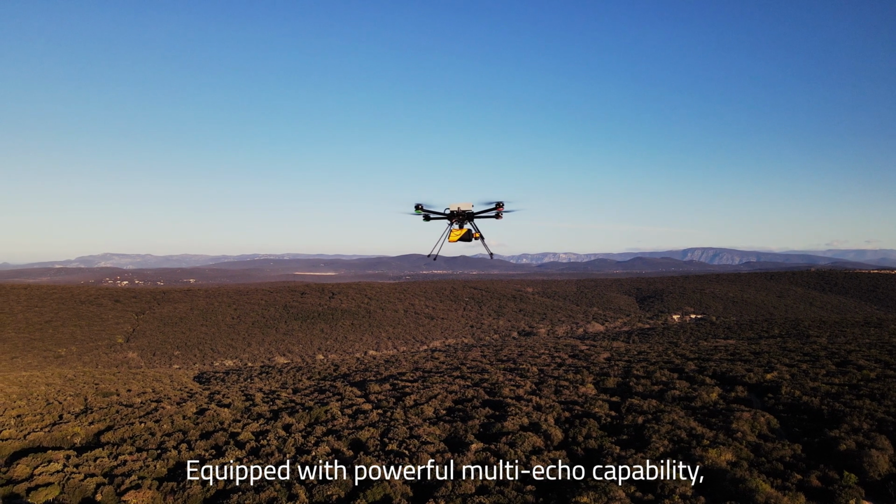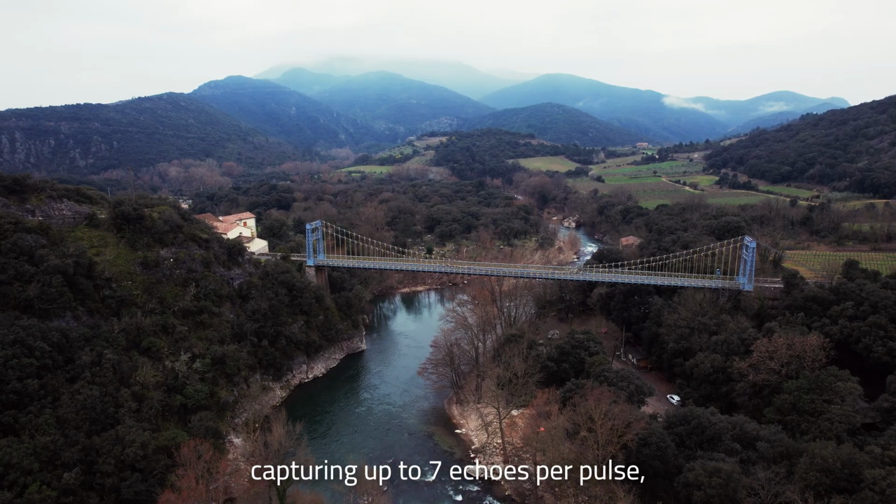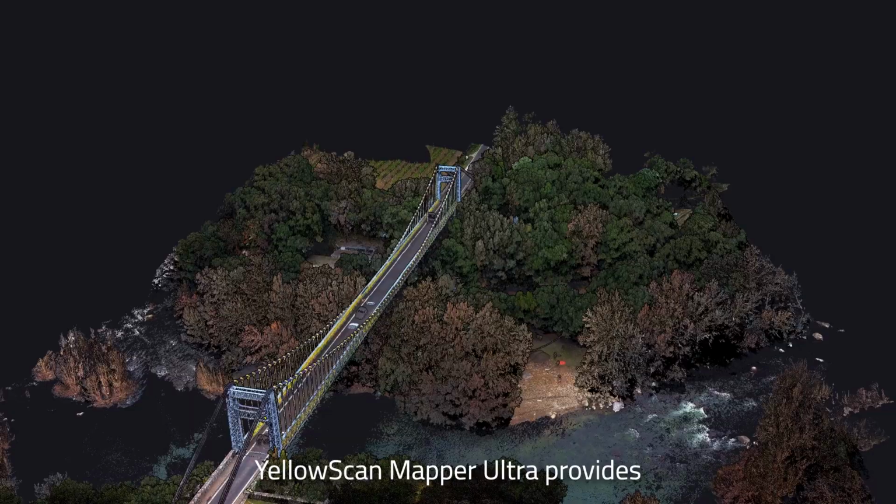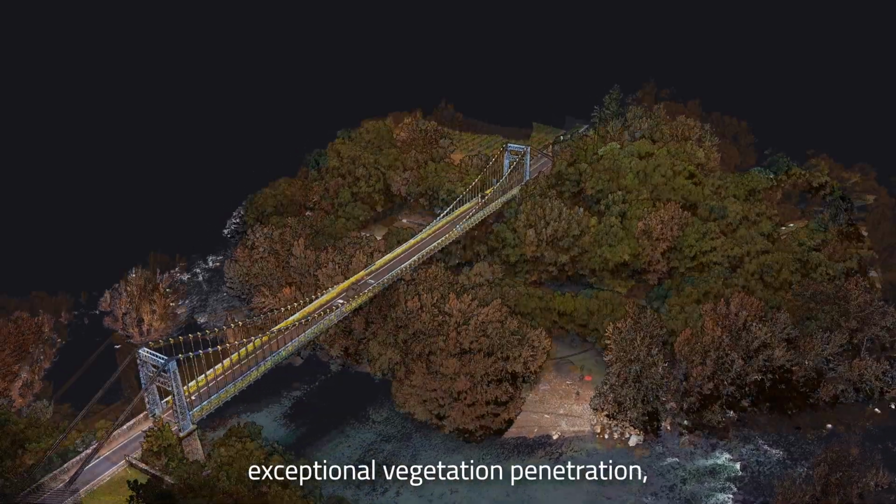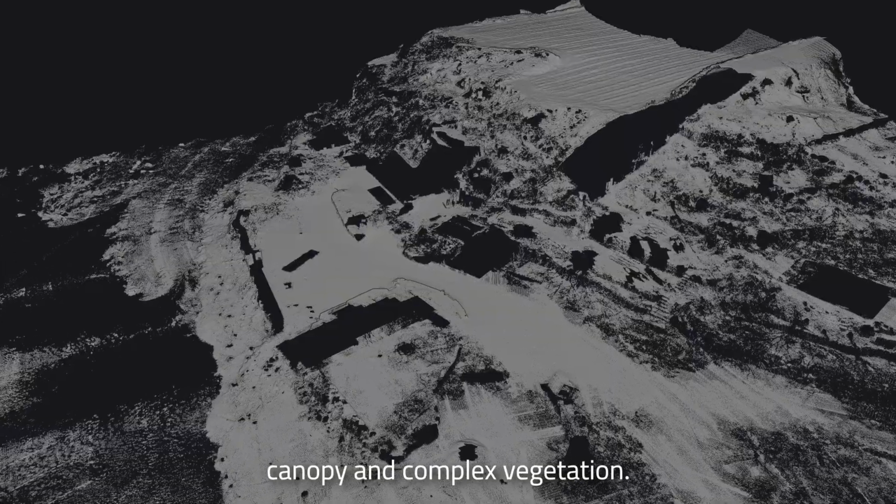Equipped with powerful multi-echo capability, capturing up to 7 echoes per pulse, YellowScan Mapper Ultra provides exceptional vegetation penetration, revealing terrain hidden beneath dense canopy and complex vegetation.